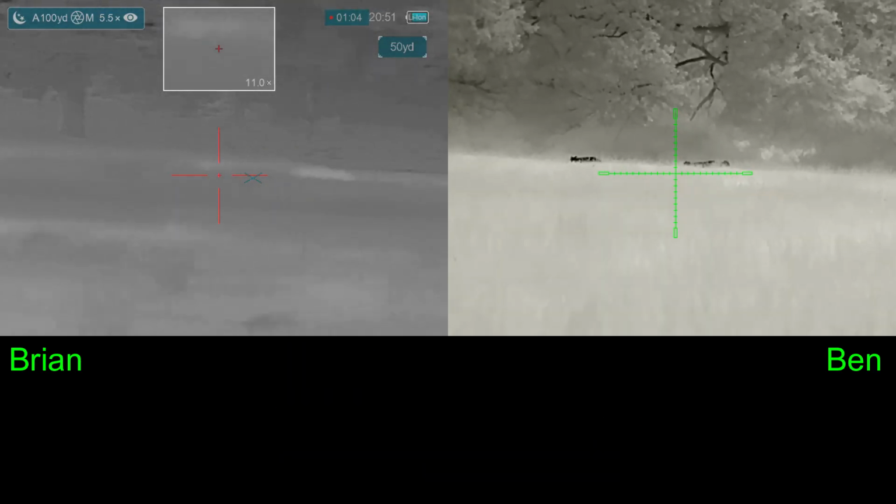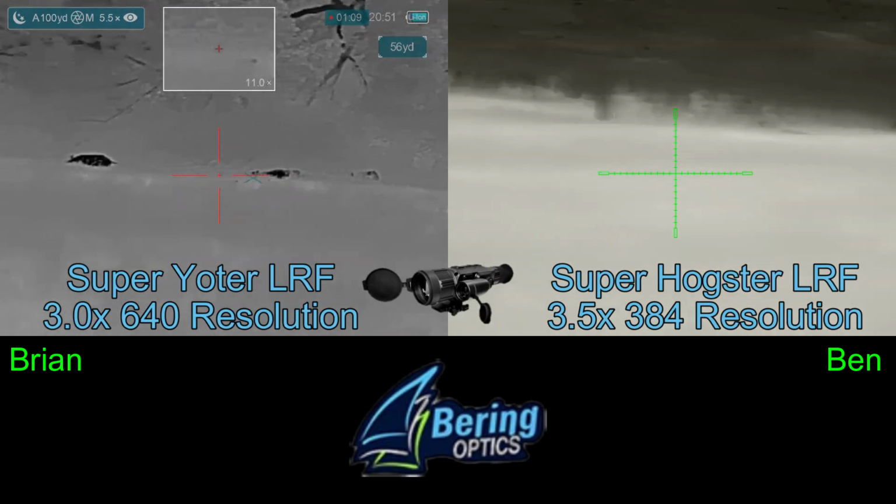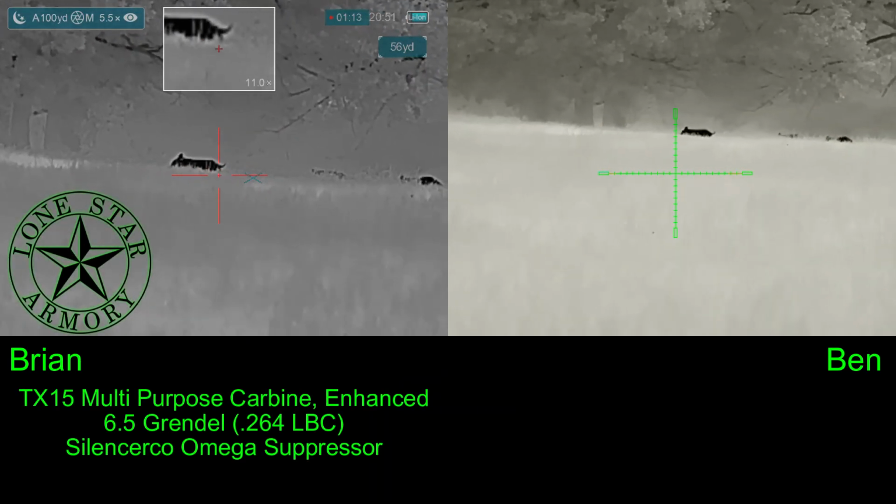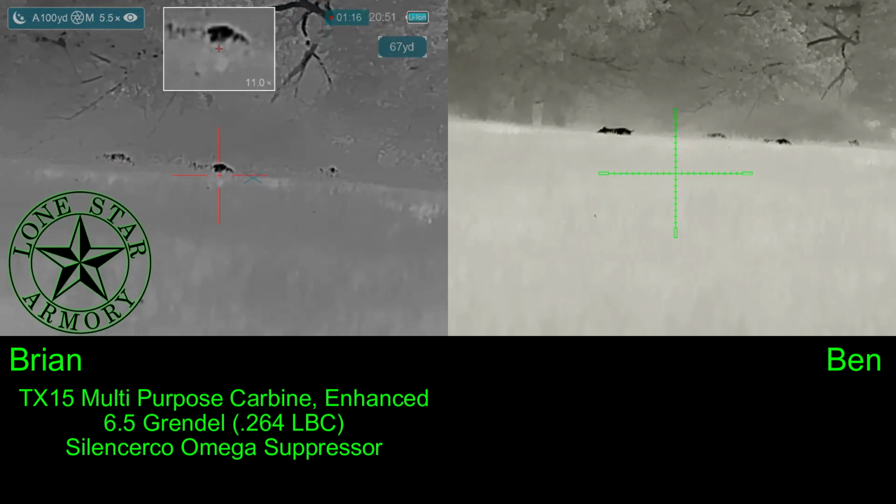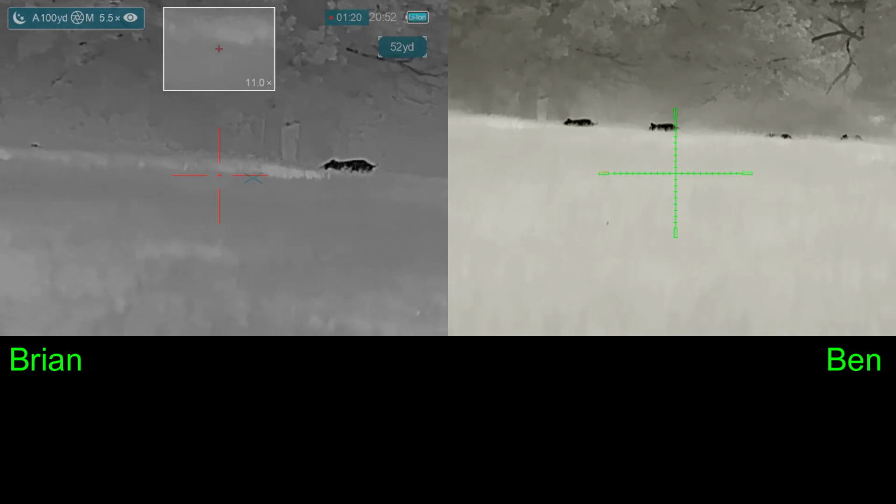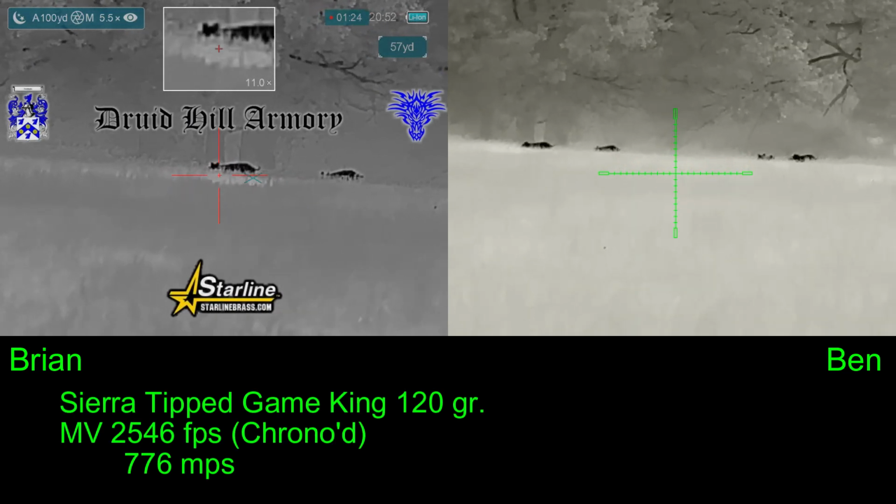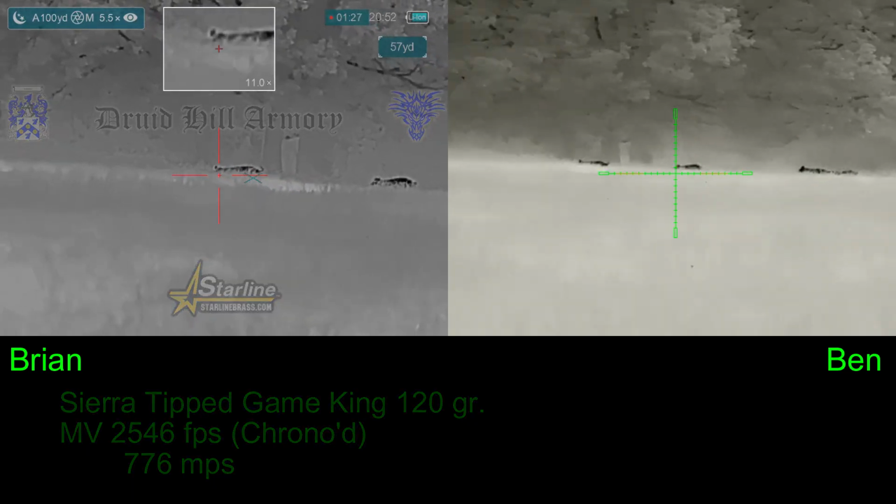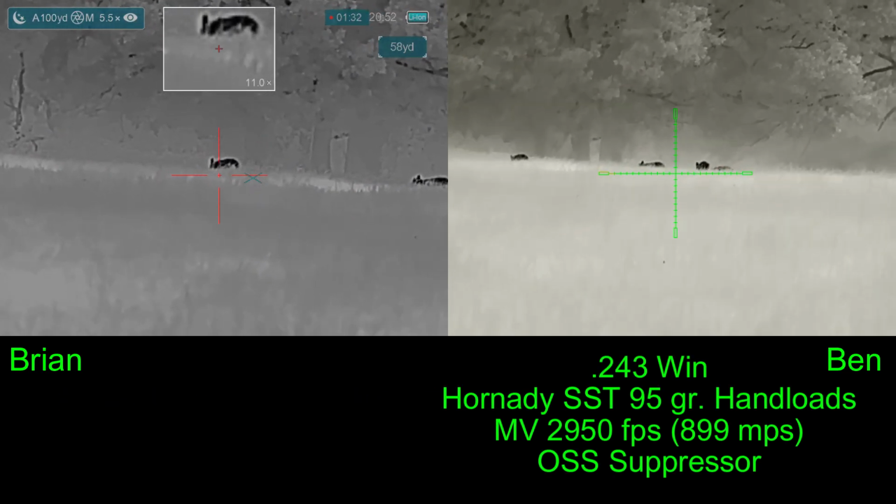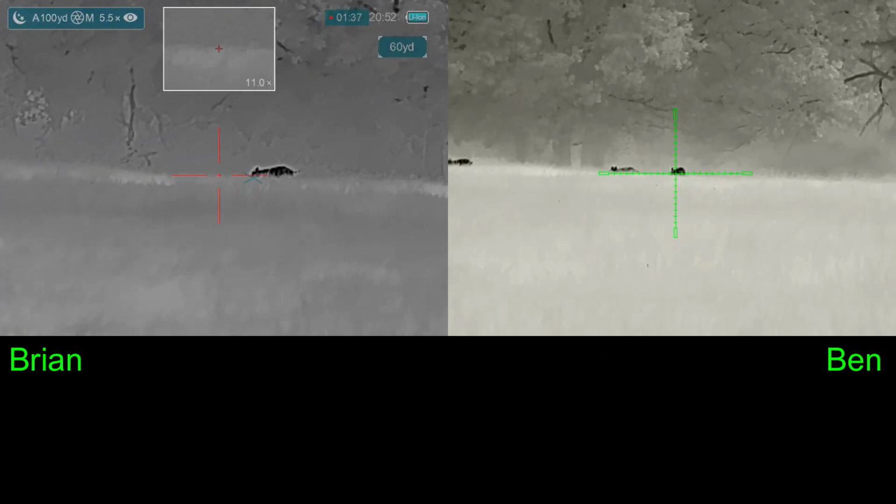So this looks to be a group of just 5 shoats that we're getting video of through our bearing optics. In my case, a Super Yoder LRF, and Ben's using a Super Hogster. I'm going to be shooting a Lone Star Armory TX15 multi-purpose carbine, shooting Sierra Tip Game King 120 grain bullets loaded by Druid Hill Armory in Starline brass. Ben's going to be shooting his 243 Winchester with one of the SST 95 grain hand loads.